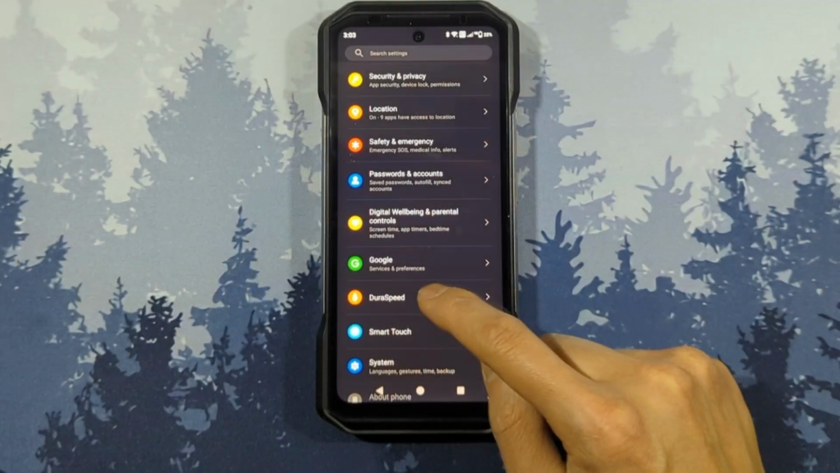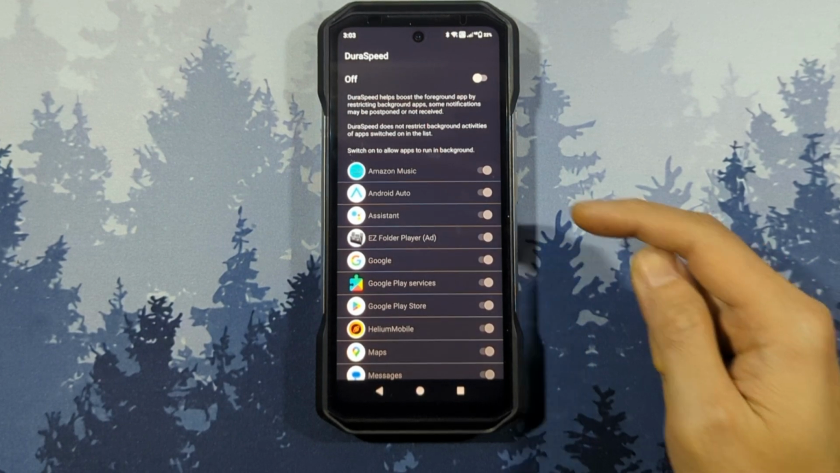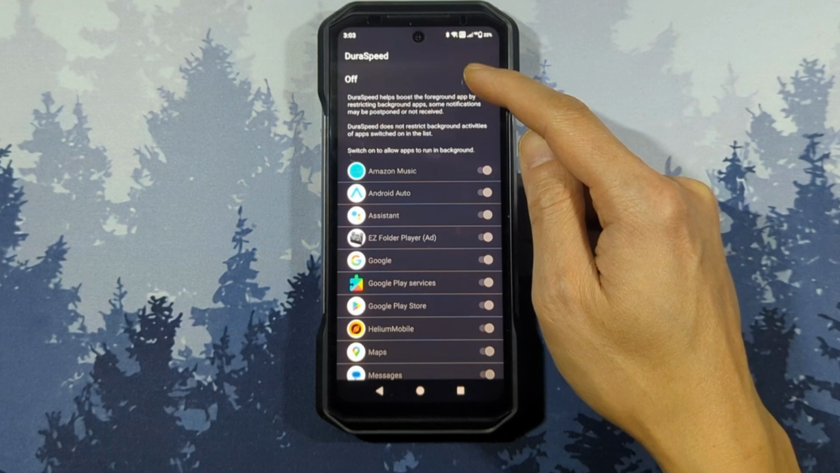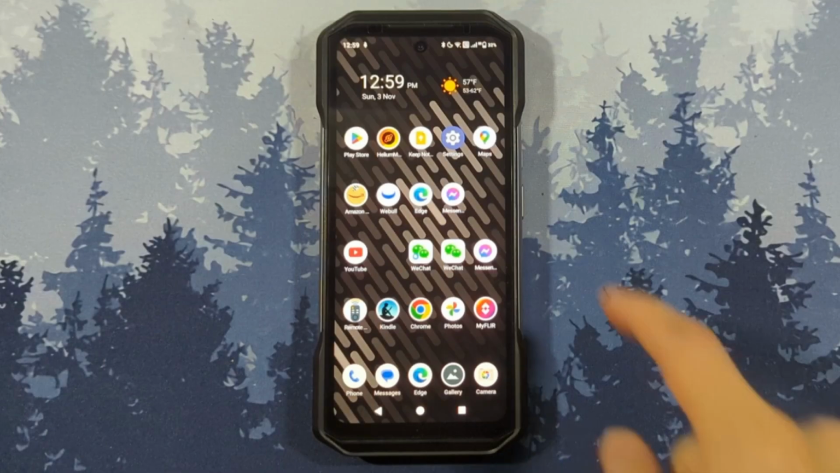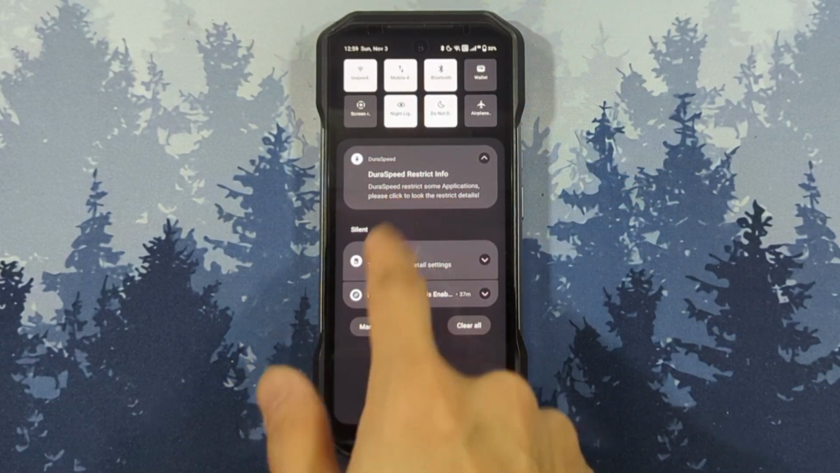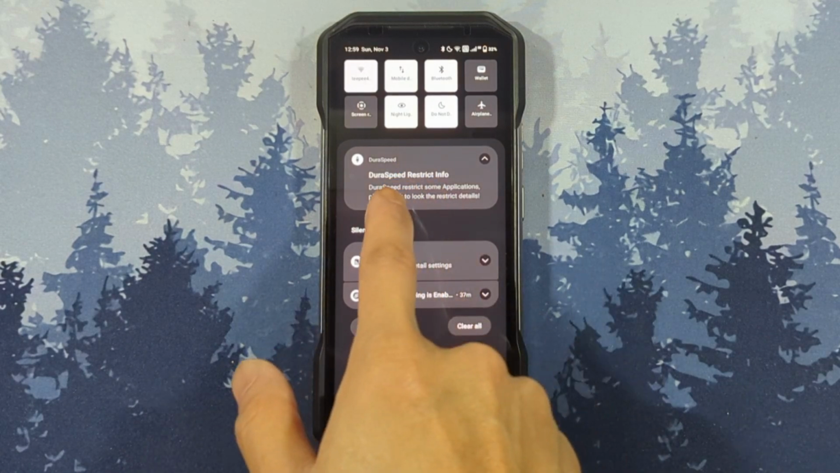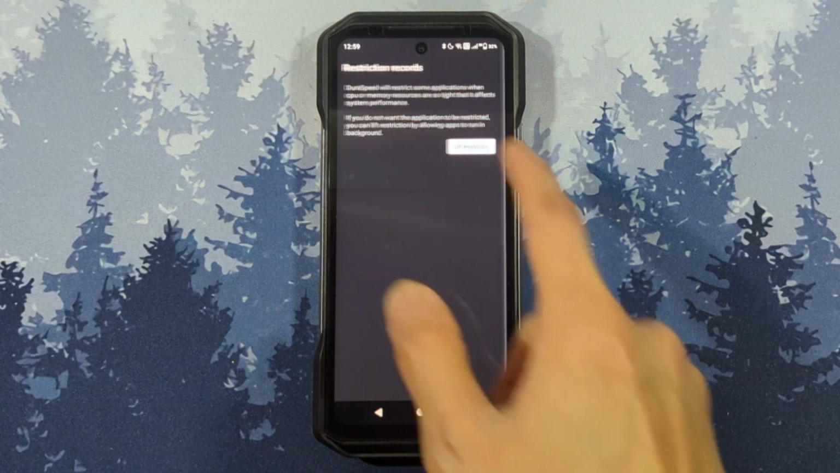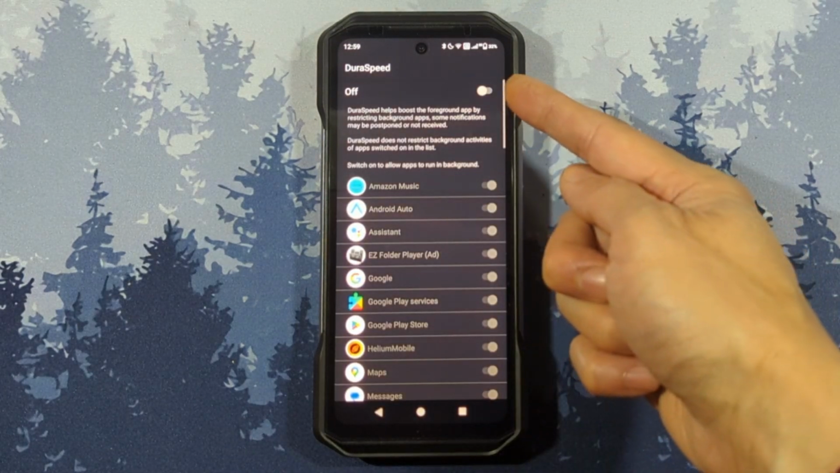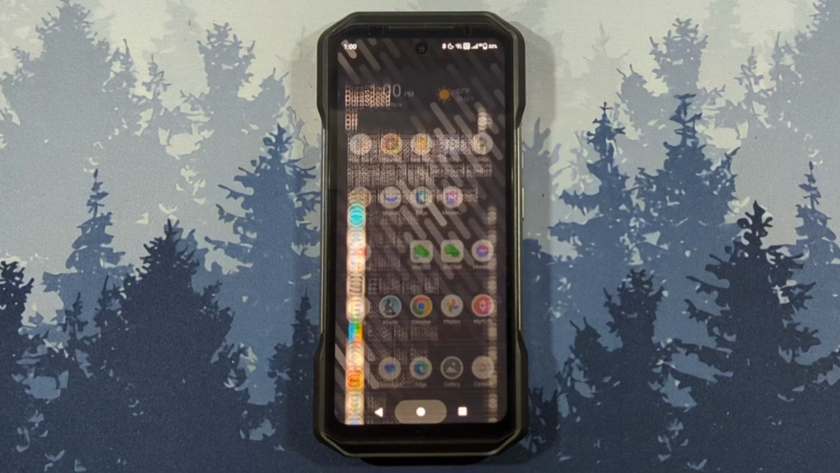The Dura Speed feature. This feature is supposed to let you limit which apps can run in the background. On older phones, I had this enabled and it worked fine, but modern Android seems to be keeping things in check just fine without any extra help, so I now leave this off. However, on this device, even when I do not activate Dura Speed, I keep getting Dura Speed notifications about apps being restricted, and it asks me to manually lift restrictions. This is a bit of an annoyance because I'm not sure now if the app is being restricted or not. I will need to find a way to see if I can manually force Dura Speed to be uninstalled.